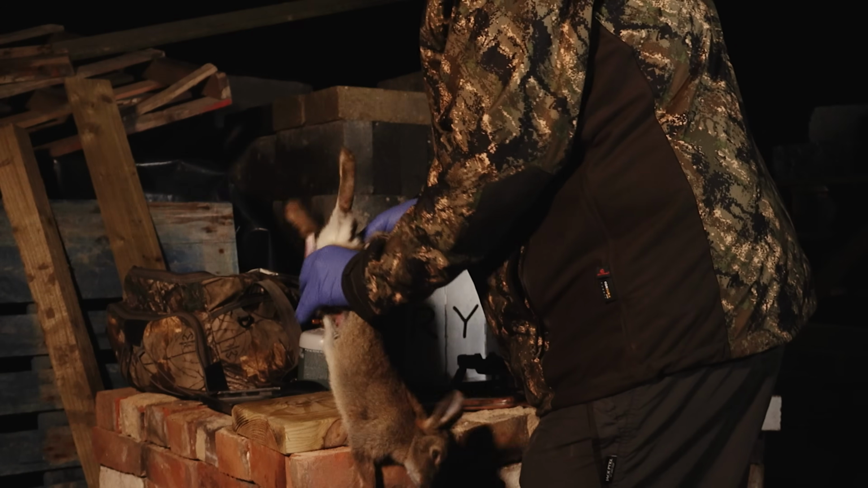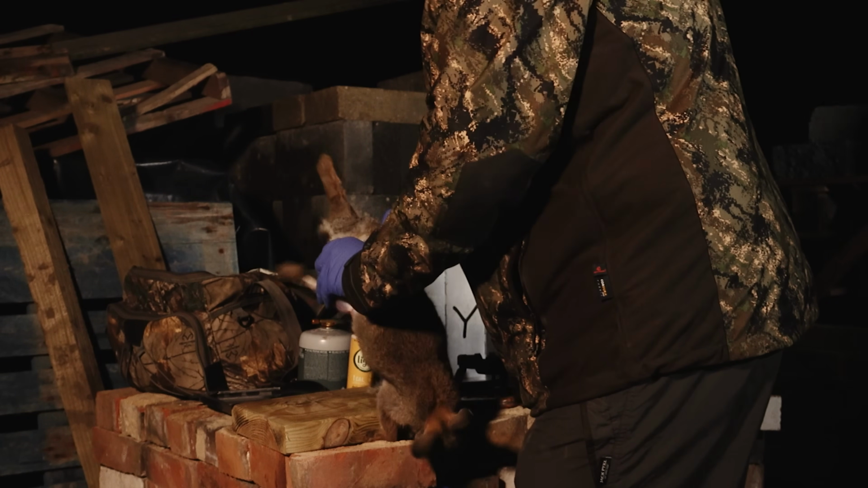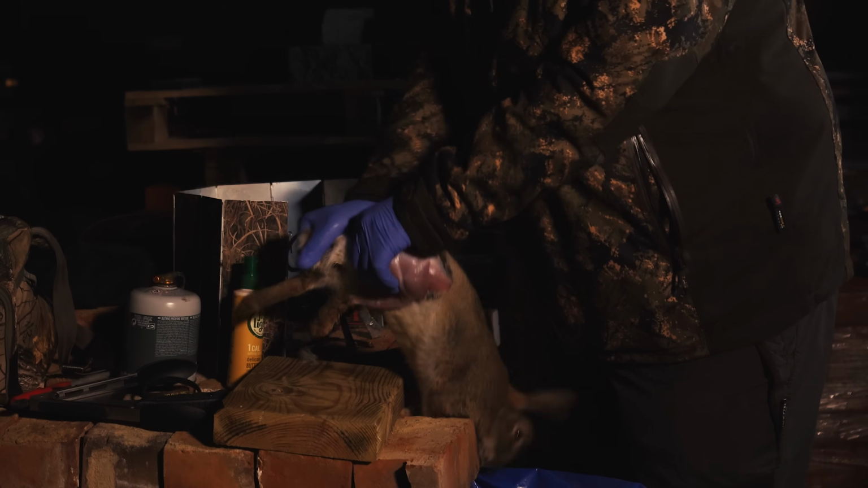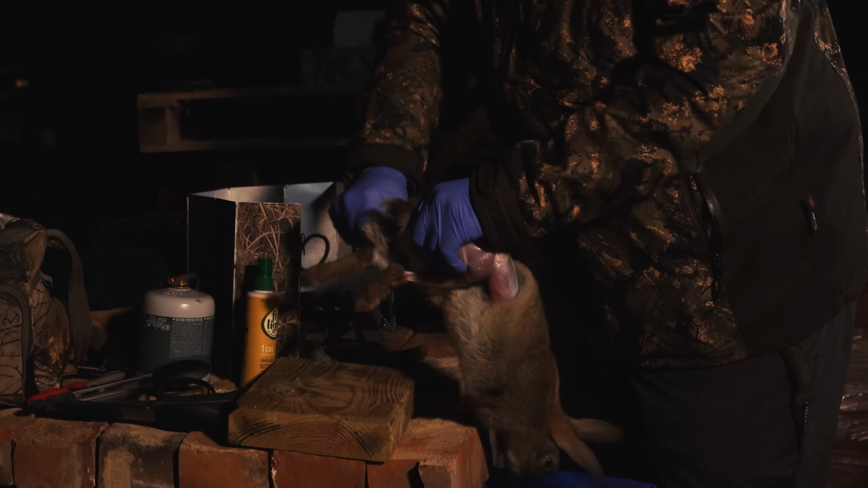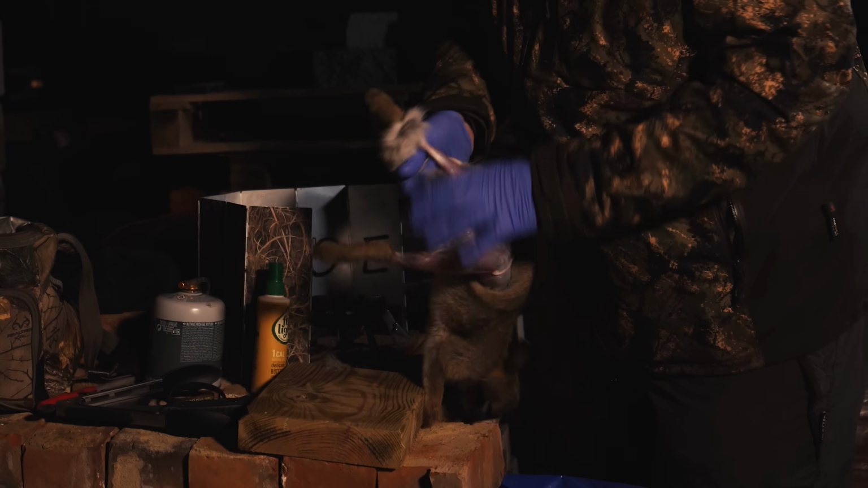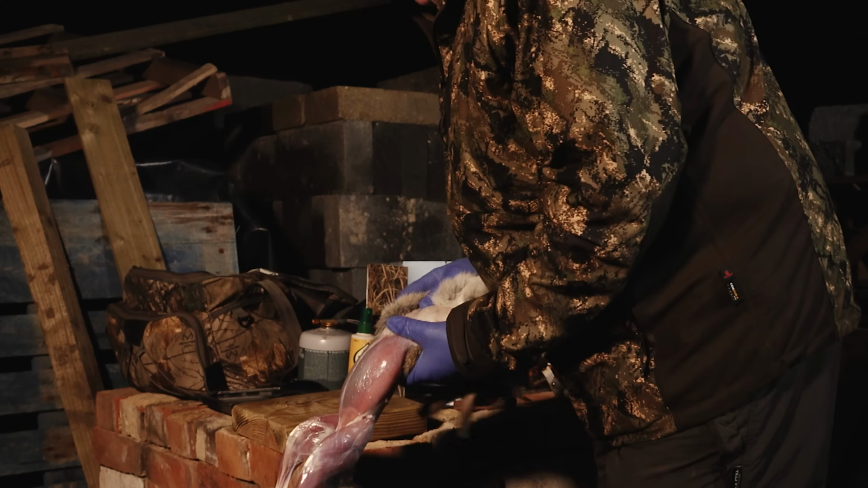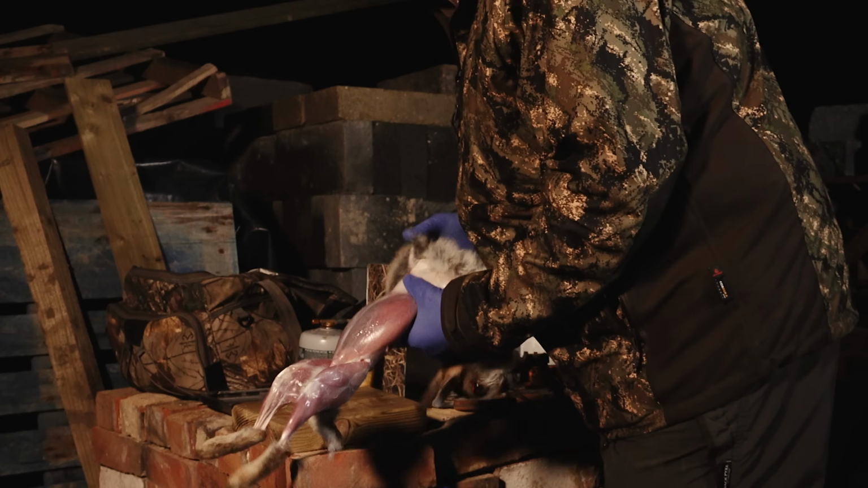It's not a difficult thing to do. When I was doing dozens and dozens of them, I think my record was about 1.5 minutes for just skinning. All right, now I'm just going to pull the two legs off. Just to show you, there's the belly, okay?